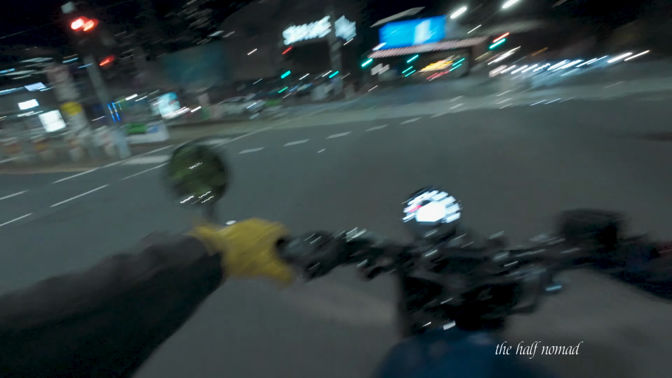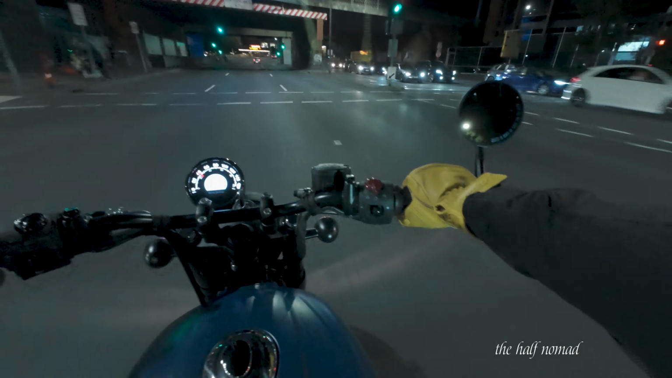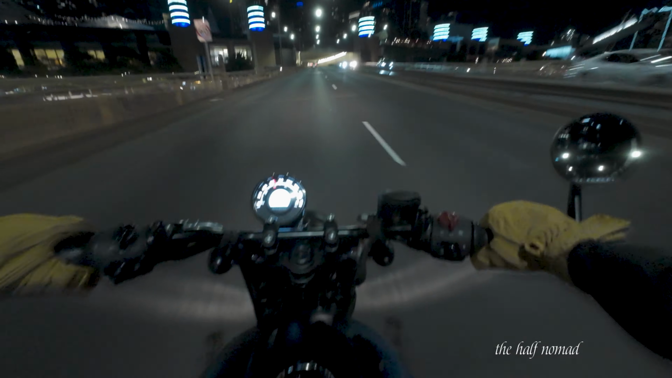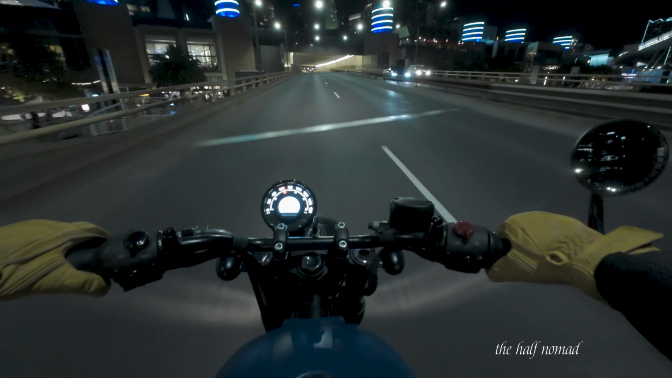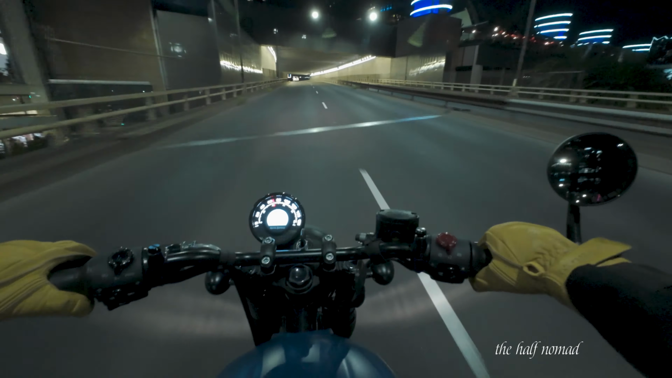Okie dokes. Let's get out of the city. We are southbound on Kingsway. It is still so warm.